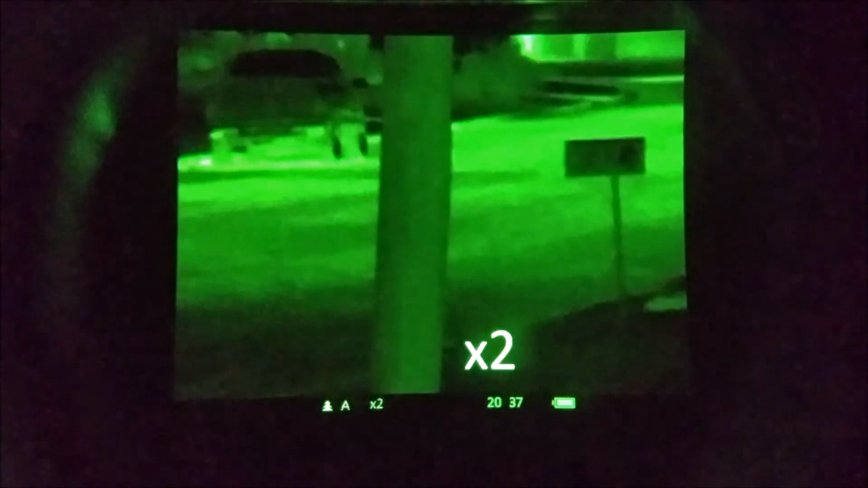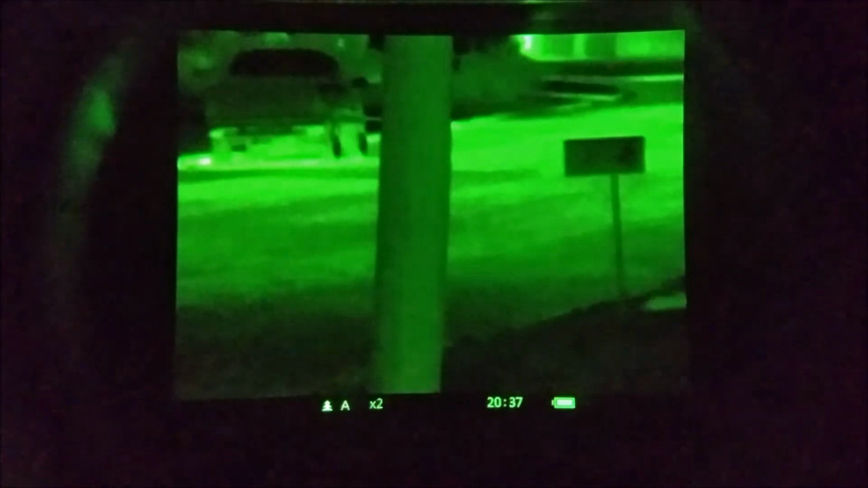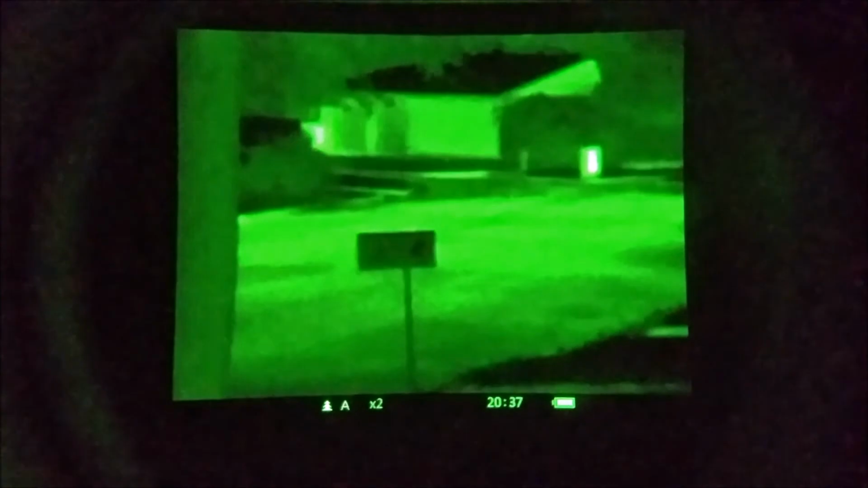And there is a 2x digital zoom. So it's a 2x native zoom with the lens, and then you have a 2x digital. With this 384 by 288 17 micron sensor that they put in here, it actually maintains a pretty good image.